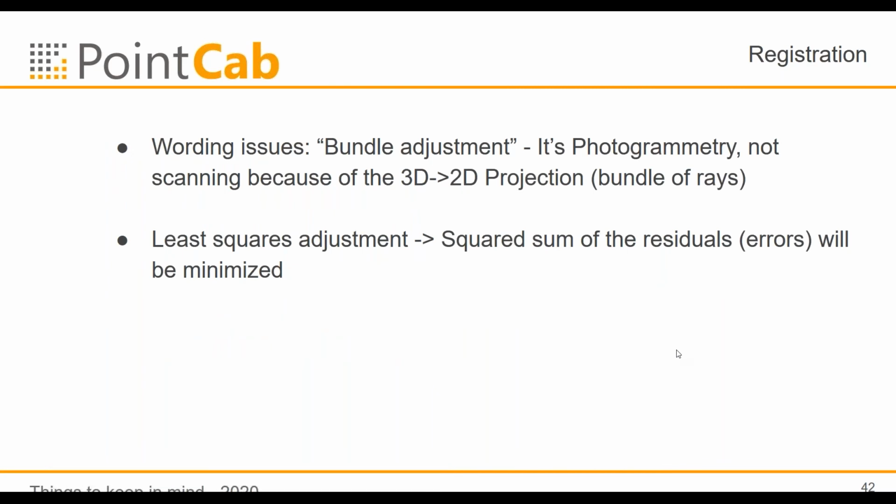For the registration, there is sometimes a wording issue I saw at many conferences. Many people say bundle adjustment. Bundle adjustment comes from photogrammetry, and bundle means you make the adjustment of camera positions of a bundle of rays. To be honest, it's an adjustment. Just call it the least squares adjustment if you are talking about the mathematical method behind registration.